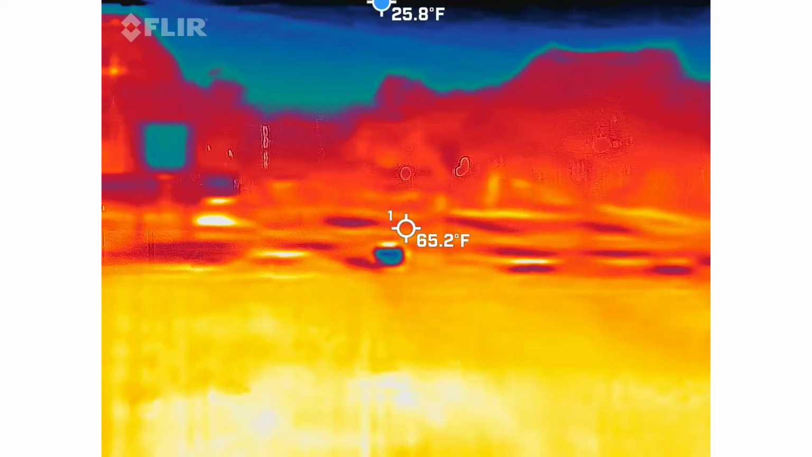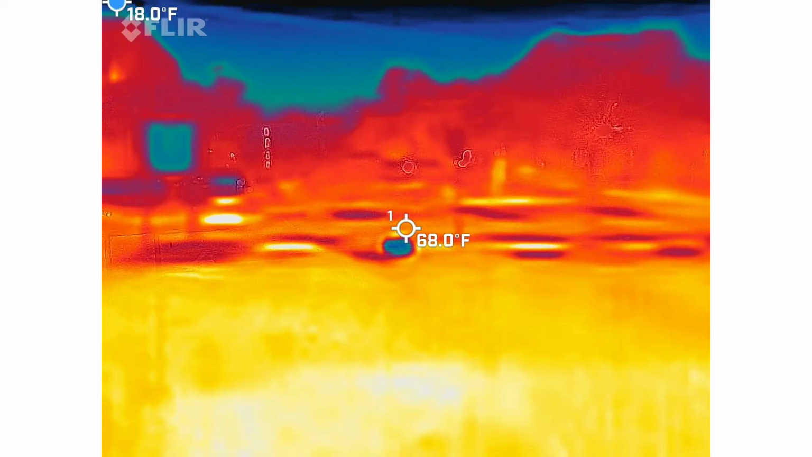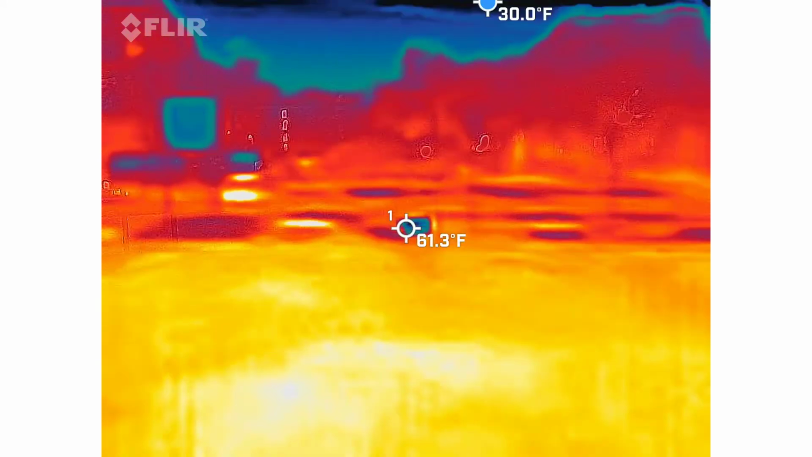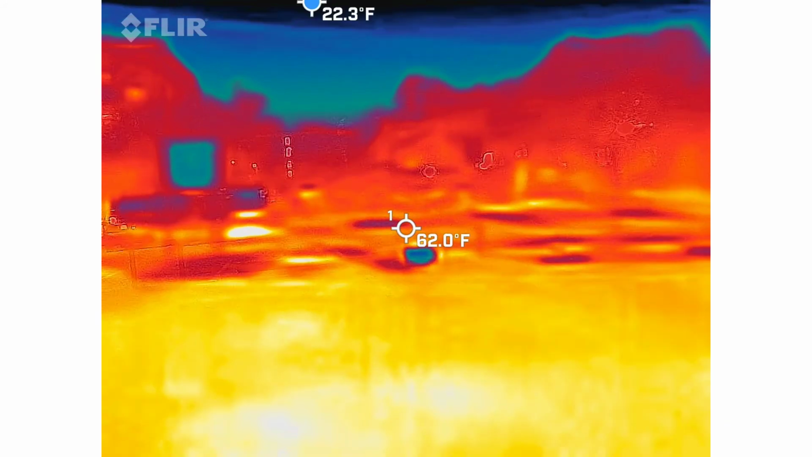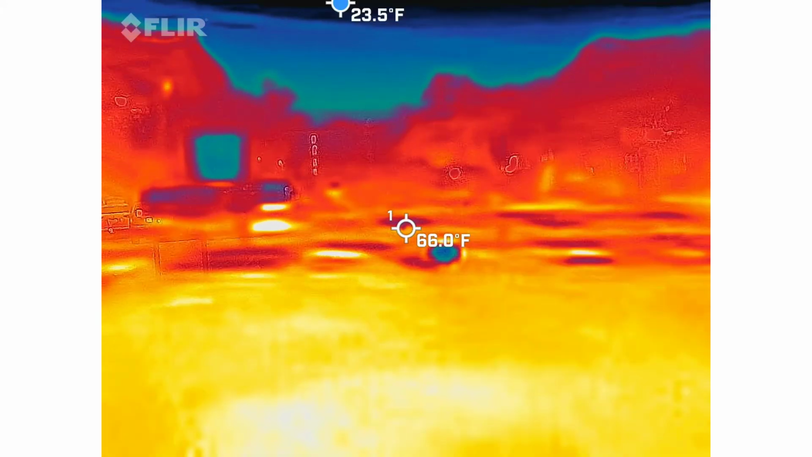Something right over there is going down to 27 degrees. Something right there by that line of posts. It's going down to 27 degrees. See that cold blue dot there in the center? 32 degrees, 27 degrees. Looks like it's getting bigger.